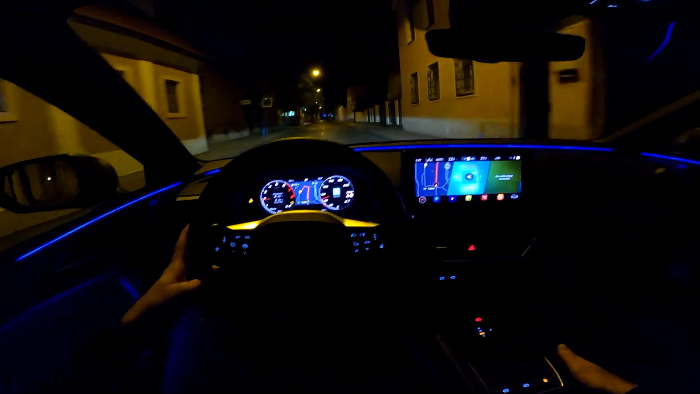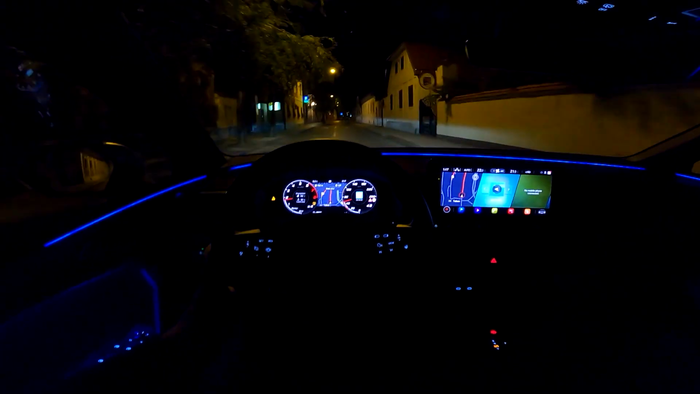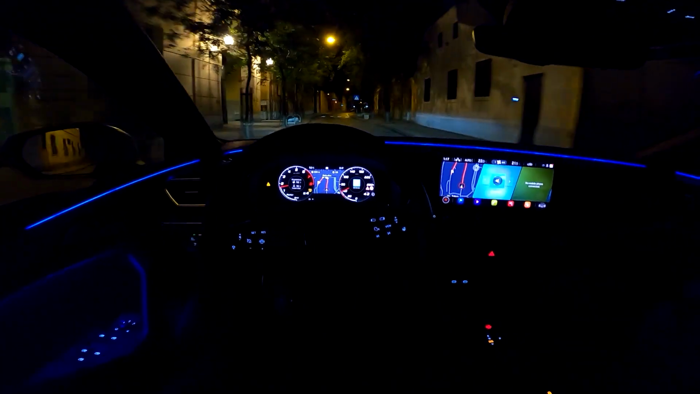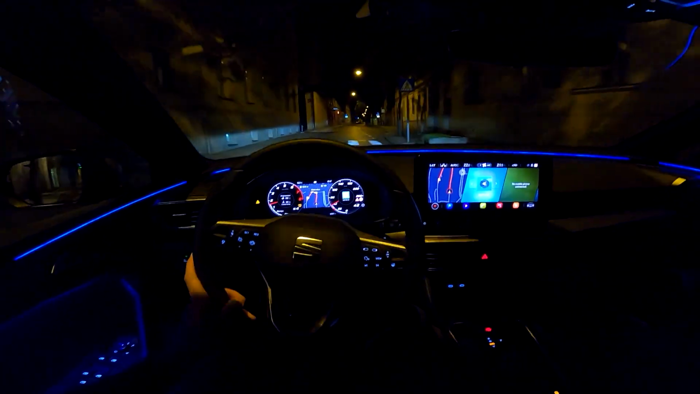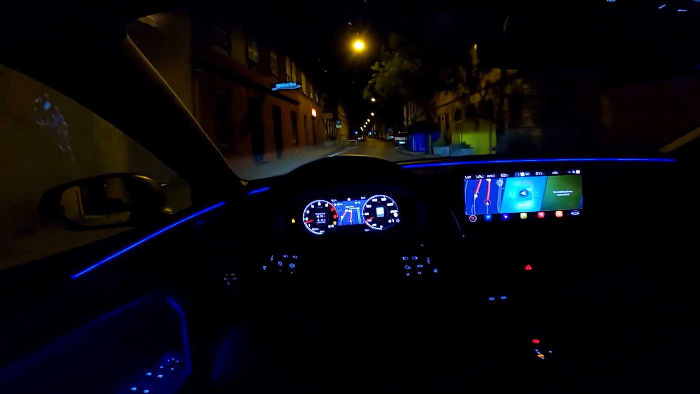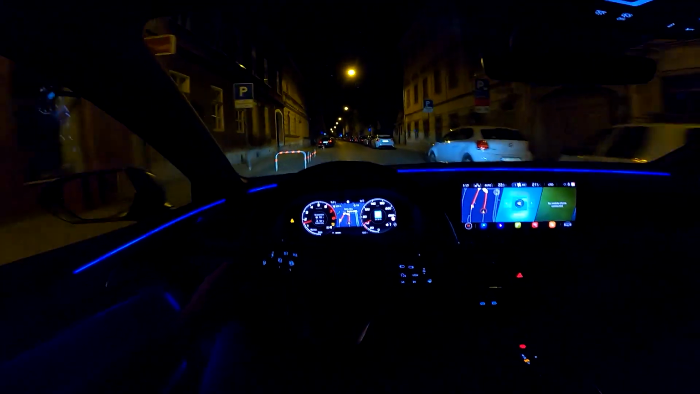This 7-speed DSG is really smooth. As you can see, the changes are fast, it's very responsive, and yeah, you can just cruise along. You don't even notice the changes, just how it should be with the DSG transmission.